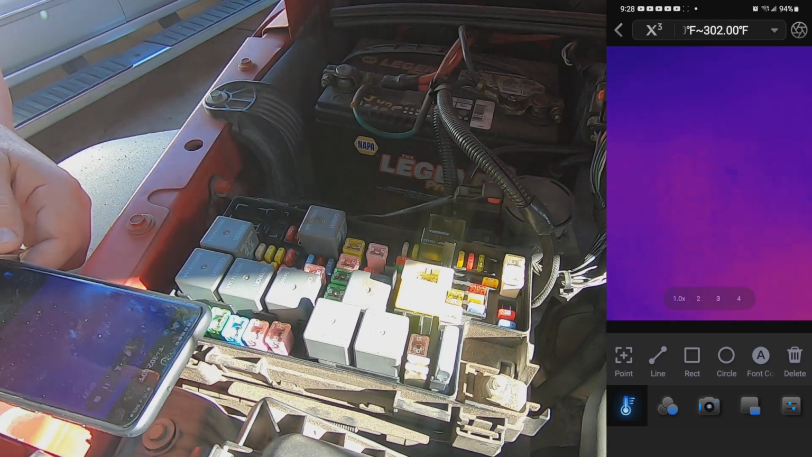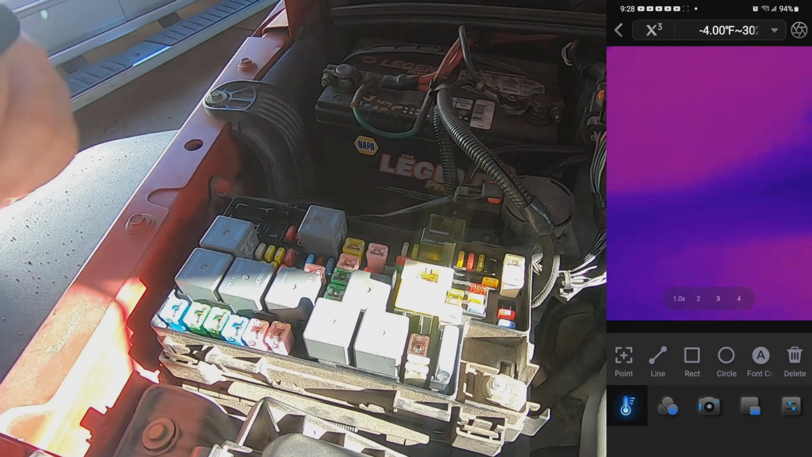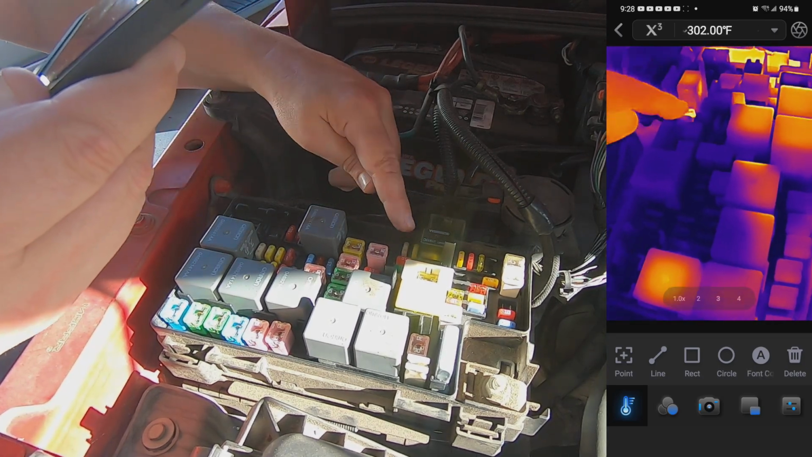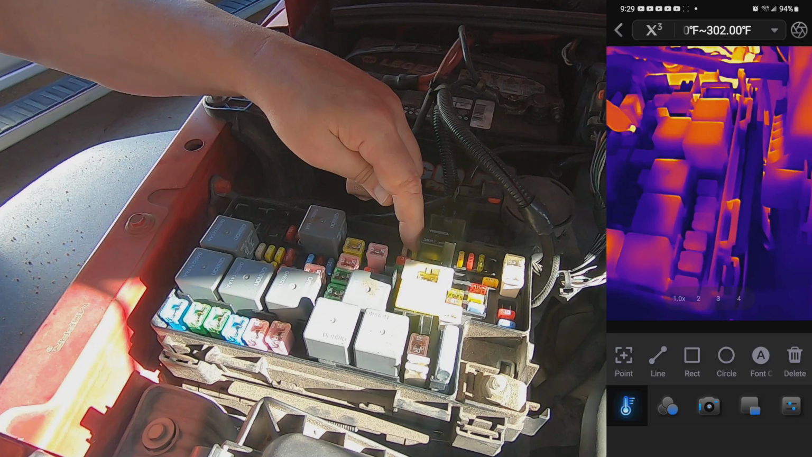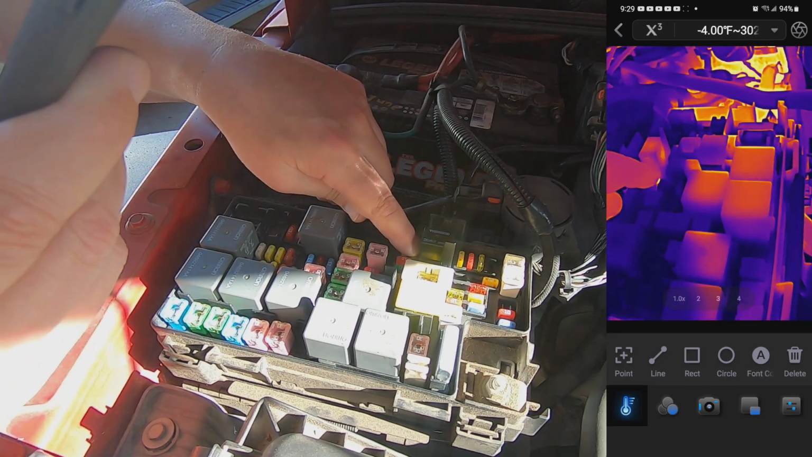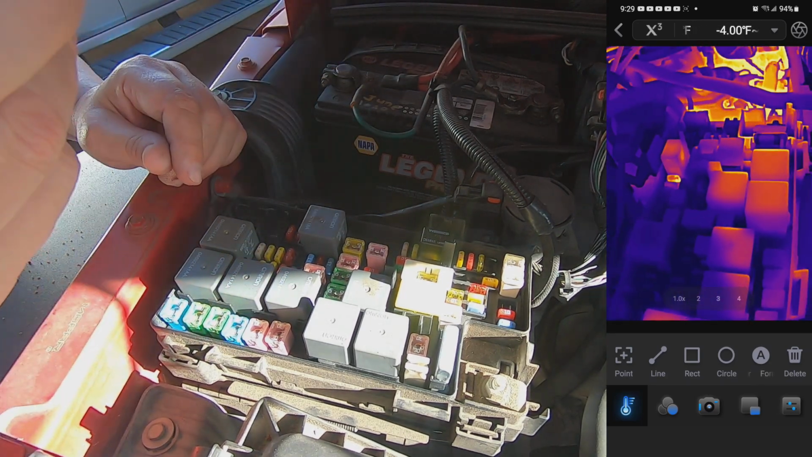That 20 amp fuse, that's the fuel pump relay. So this fuse, the one that's got some heat going on, is the fuel pump relay. This is the auto shutdown relay. So fuel pump, auto shutdown. And like I say, I can't even feel this fuse. It feels the same as the one right next to it that looks cold. That's how sensitive these thermal cameras have become.